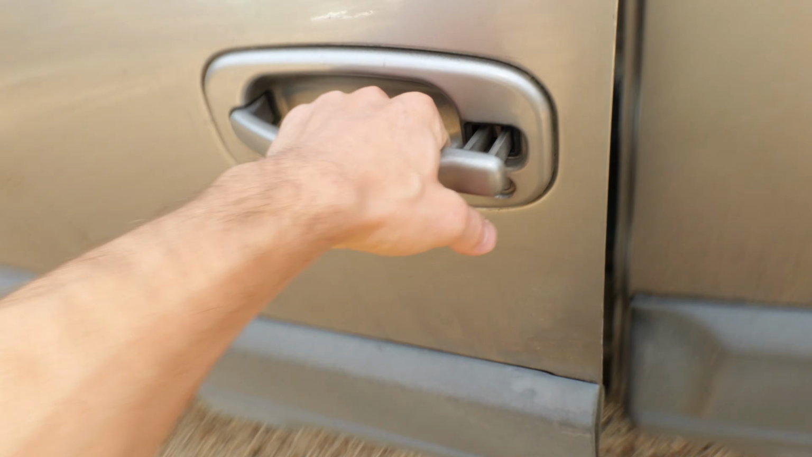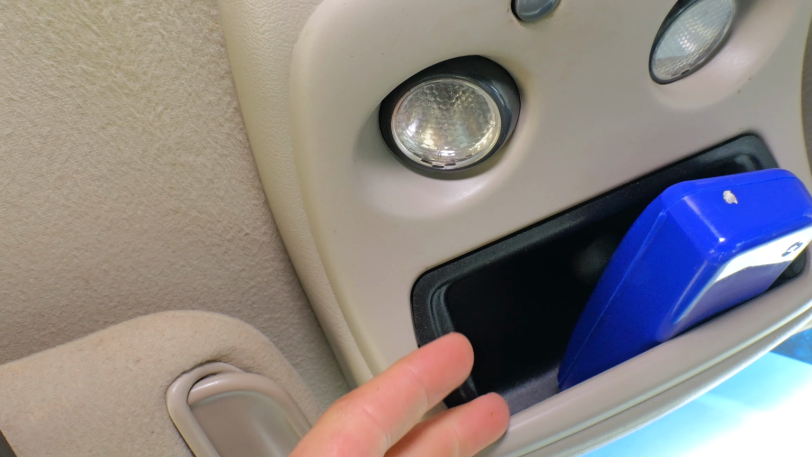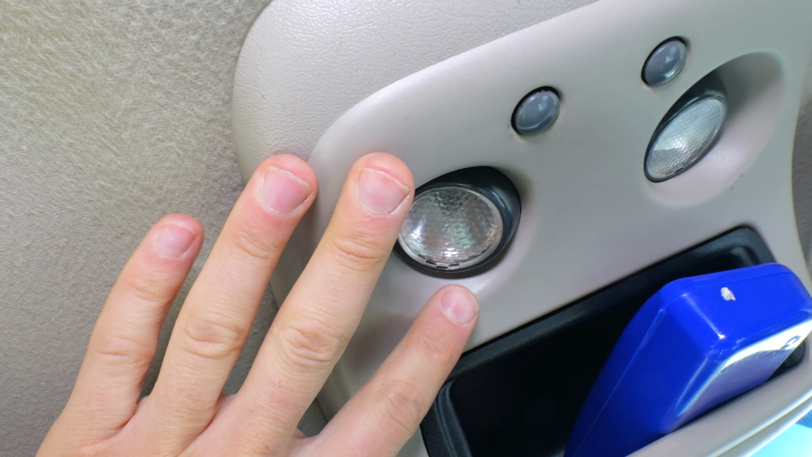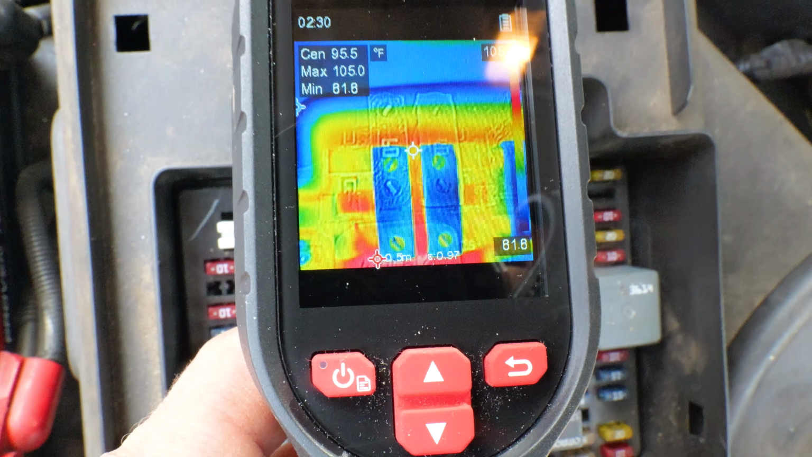Then we're gonna trace it down, come inside. Oh yeah, that fuse went to these bulbs right up here. So we're gonna get in there, trace it back, and figure out where that draw is coming from, where it's draining our battery down. So I'm in a Chevy truck right now, but any kind of thermal device like this will work. You can point it at the battery, point it at the fuse box, anywhere where you suspect the current is flowing, it's gonna heat up.